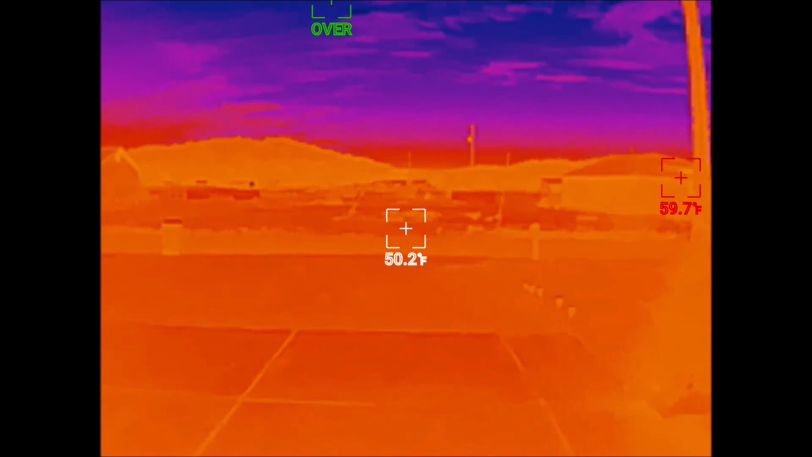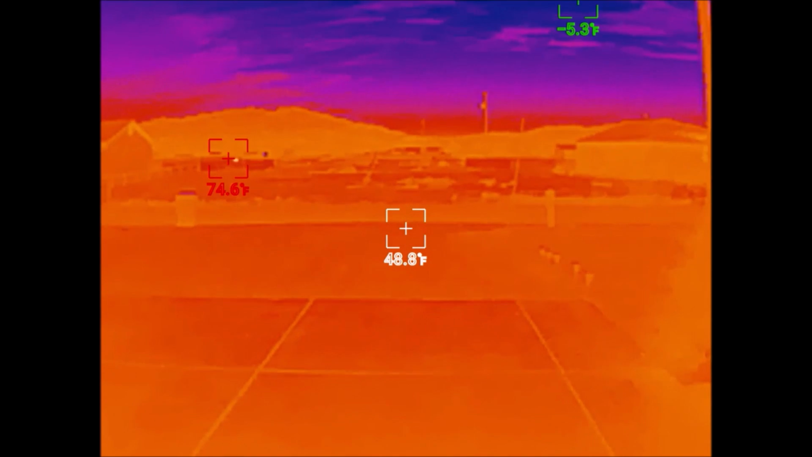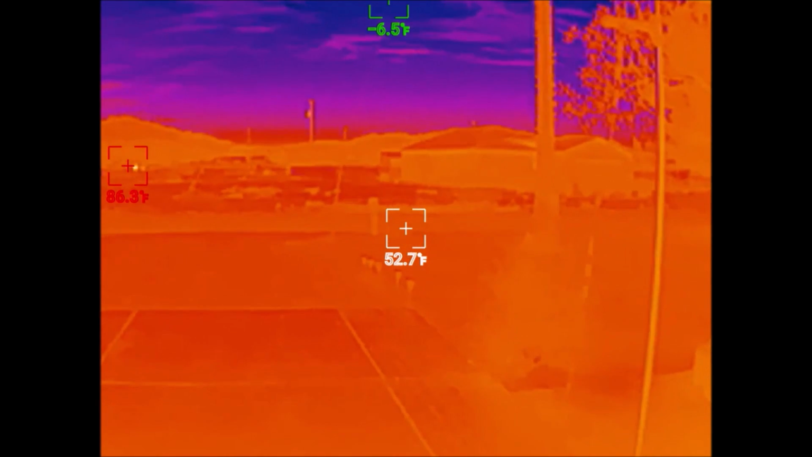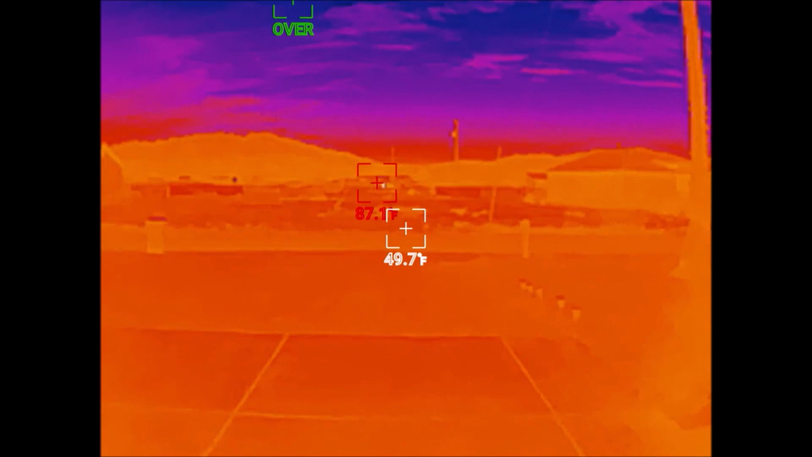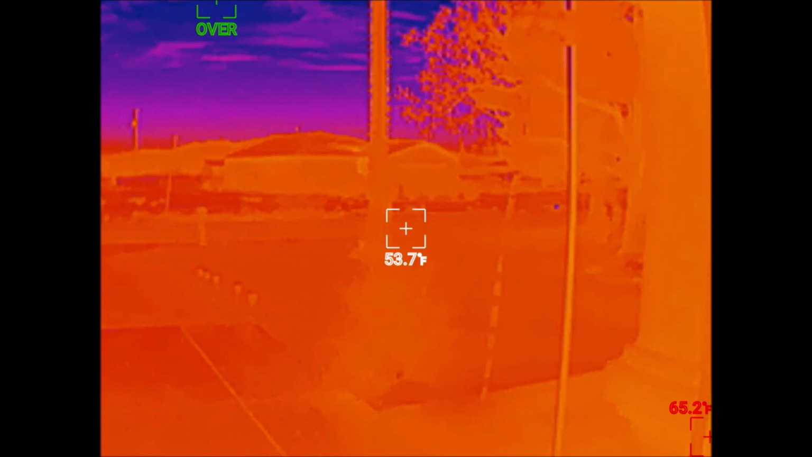Okay, now this is the temperature tracking mode that I have in this. You'll notice the green thing flopping up around the top there. And this is the color we kind of think of when we think of thermal vision. The green thing up there is reading the temperature up in the air. The white one is reading the temperature right in front of me. And by putting it into tracking mode, you'll actually see it track the vehicles.